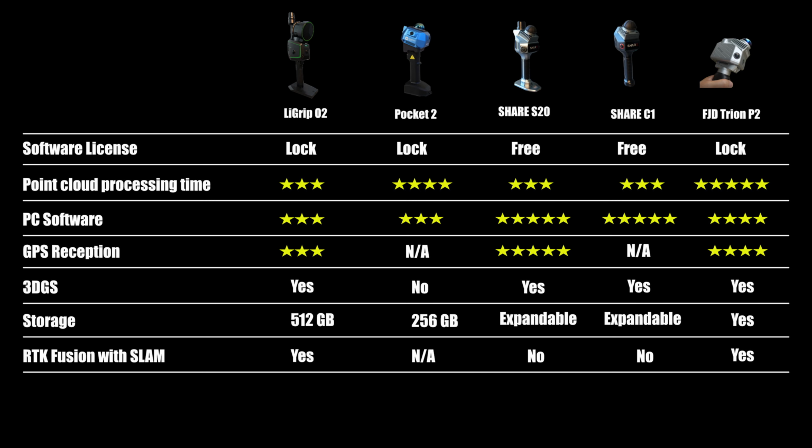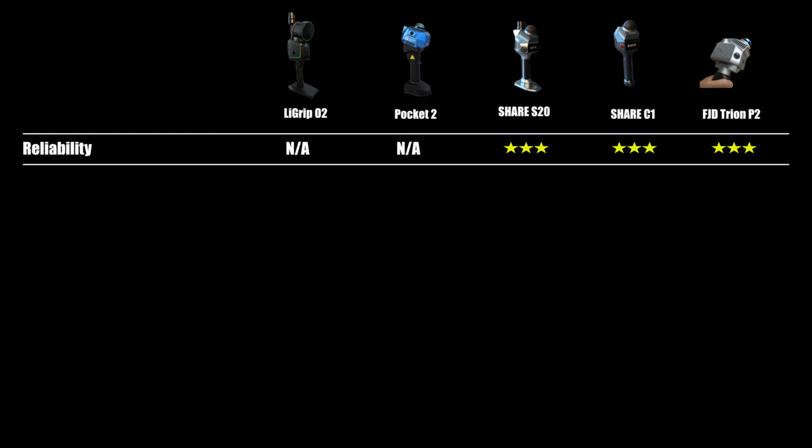This is the biggest feature we all want to see in every LiDAR scanner, RTK Fusion. The O2 performs flawlessly here, while the FJD scanner can also handle this task, but it doesn't match the O2's level of performance. For reliability, it's still too early to judge. I have only completed 15 scans over the past 2 days.